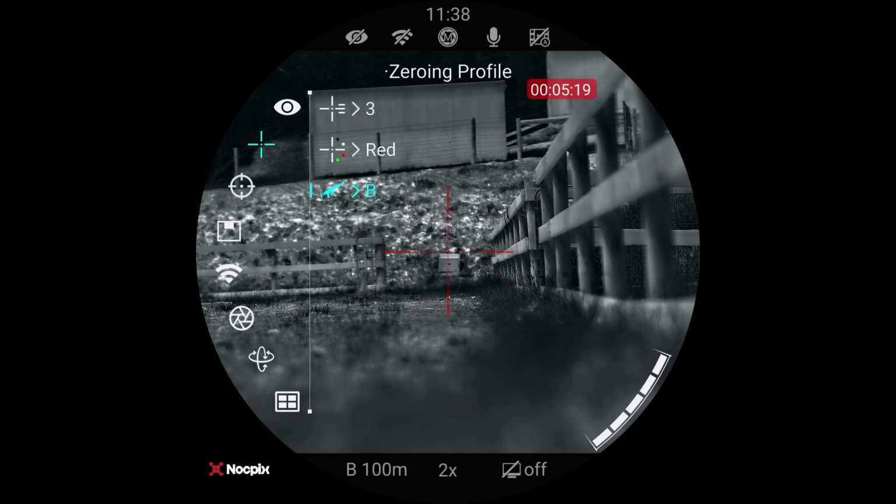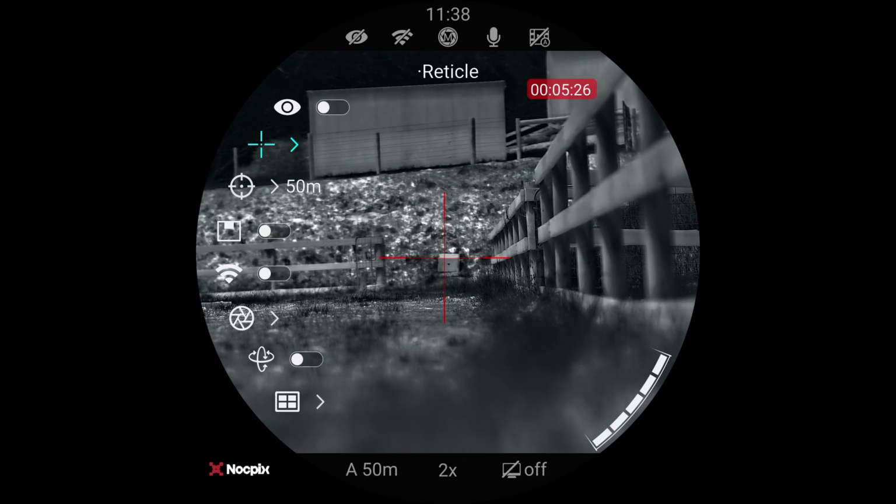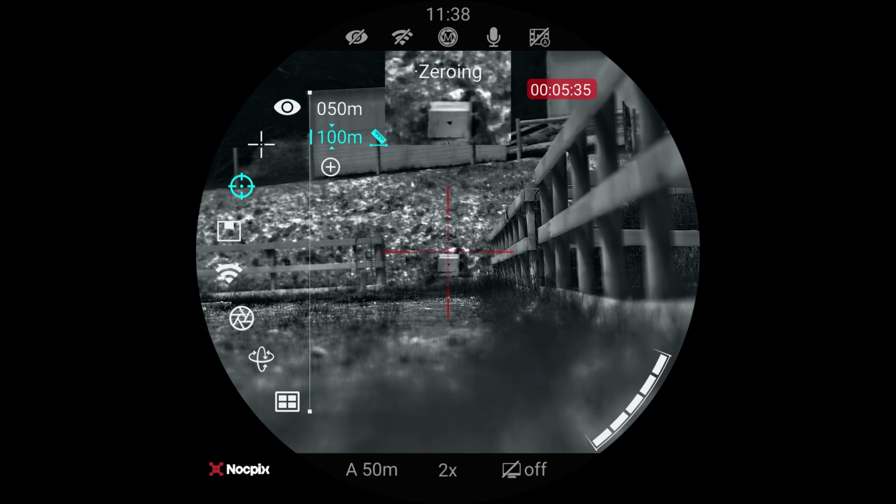It's not. Oh, okay. So no, don't. I just got to single press the turret. Sorry, not hold it down. Hold it down from here, and it will get me back out. And these are my zeroing distances. I can have multiple zeroing distances, and we can change them through the short menu.